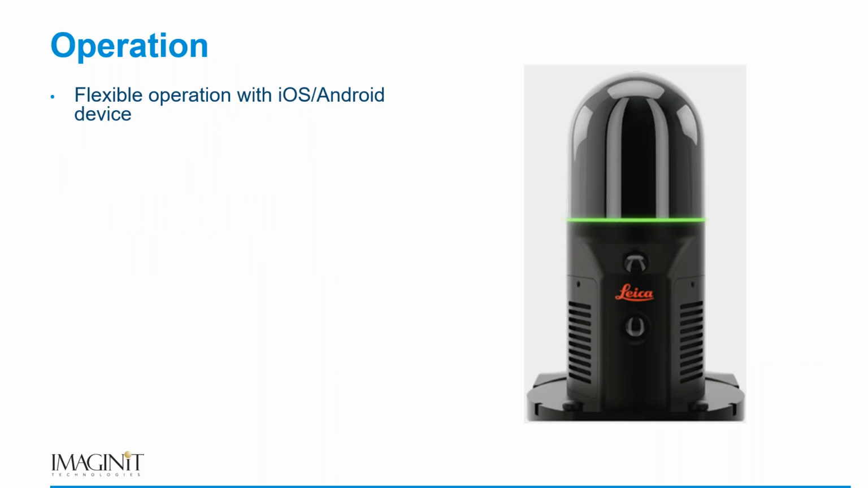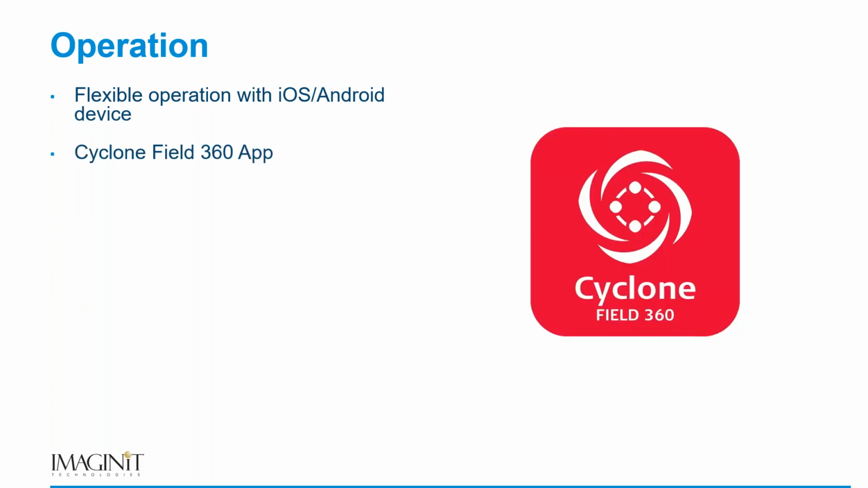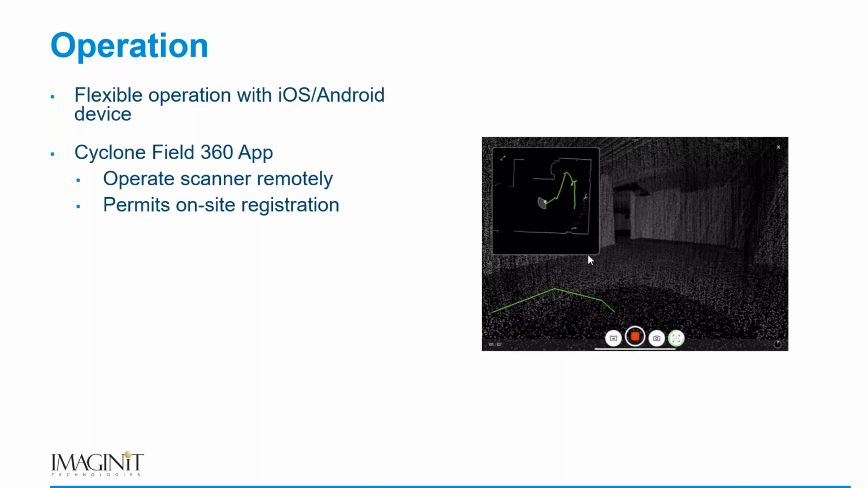All right. Let's talk about operation. Well, if you followed Leica at all over the past several years, you've probably heard the term Cyclone Field 360. And this app, as you saw previously, works with the Apple iOS or Android devices and allows us to actually see the data as we're collecting it, and also be able to come in and register that data as we go.